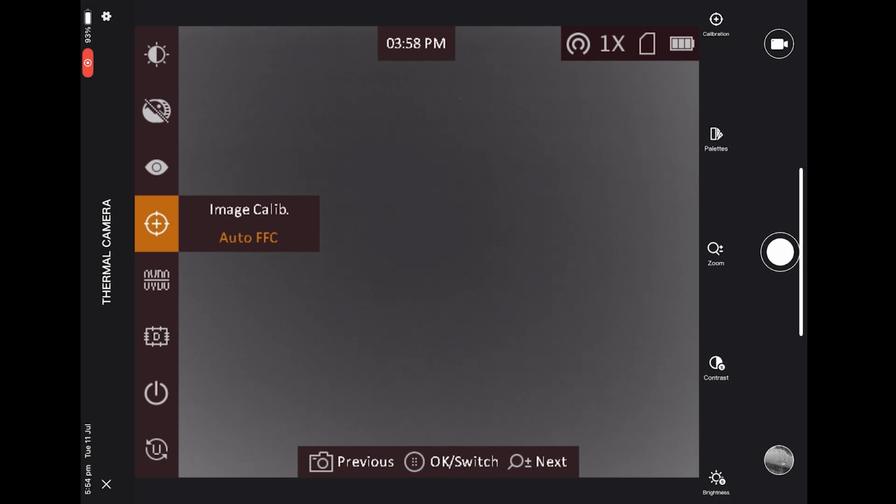Now, if you are having issues where it's not calibrating, it could be possible that you've turned this setting off, because you can change between manual FFC, external calibration, and auto FFC. You want to leave this on auto for most cases. 99% of people will want to leave that on auto. Now CVBS, that's for if you use one of our monitor kits. It'll allow video signal to go out of the thermal and go to a monitor using one of our Hikmicro monitor kits. We go down further, dead pixel.